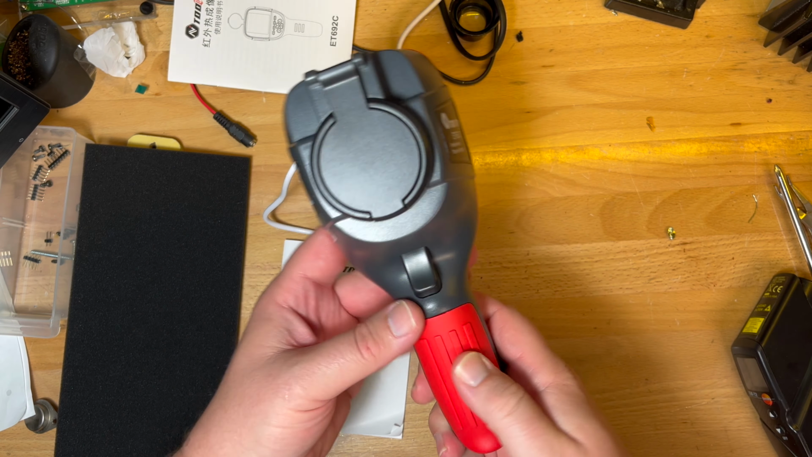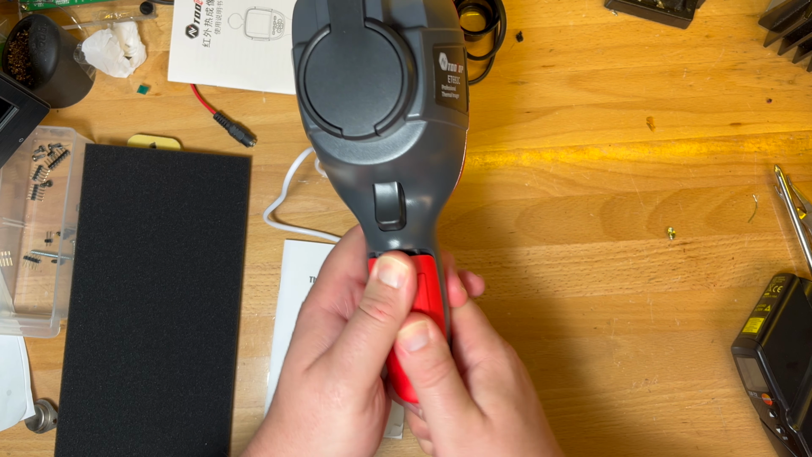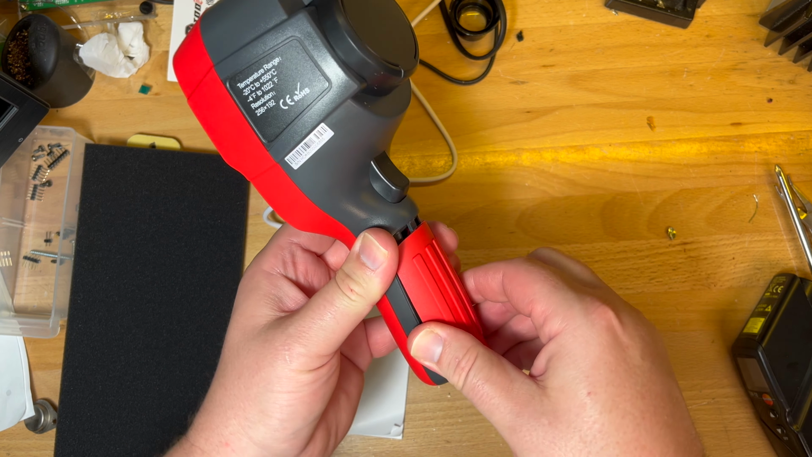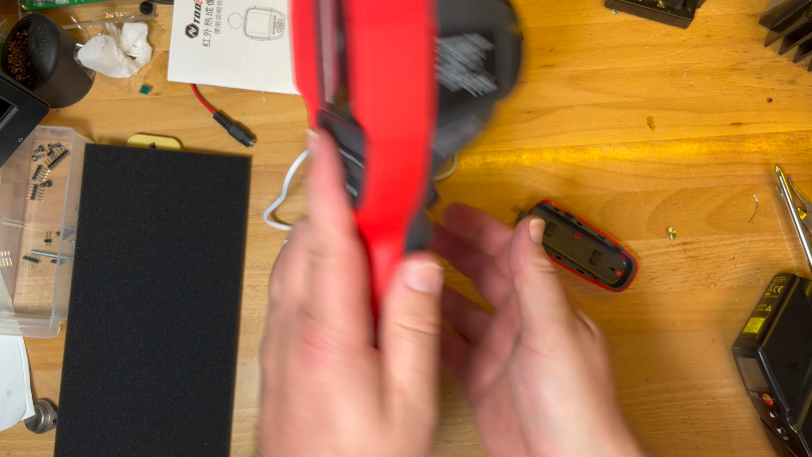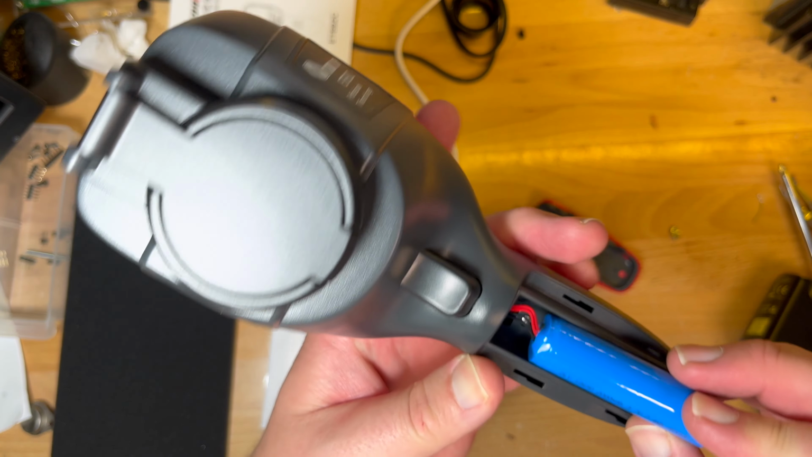So I did actually briefly read through the manual. It's got one of those standard lithium-ion batteries. Is it a 16650 or something like that? I use them in all my LED torches. Okay, that's there.